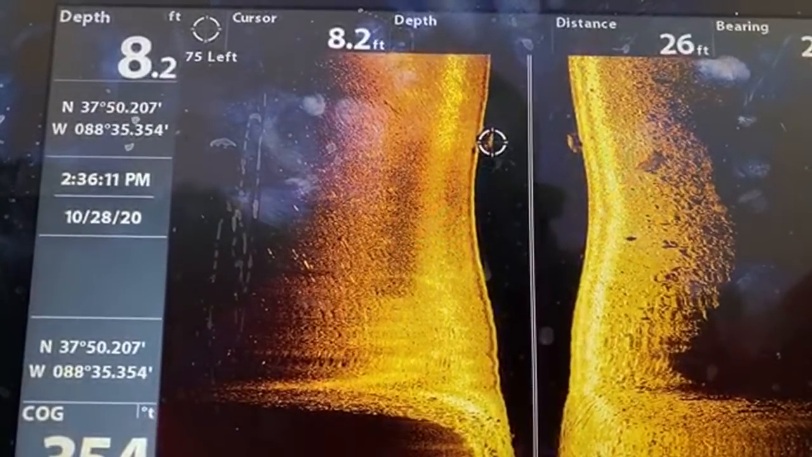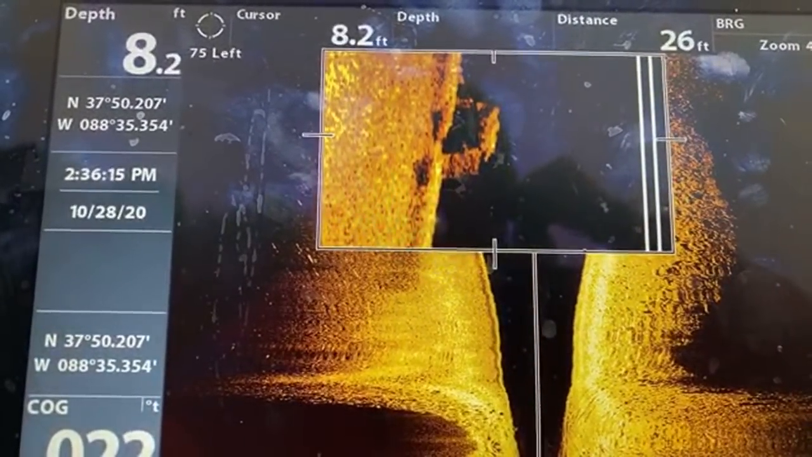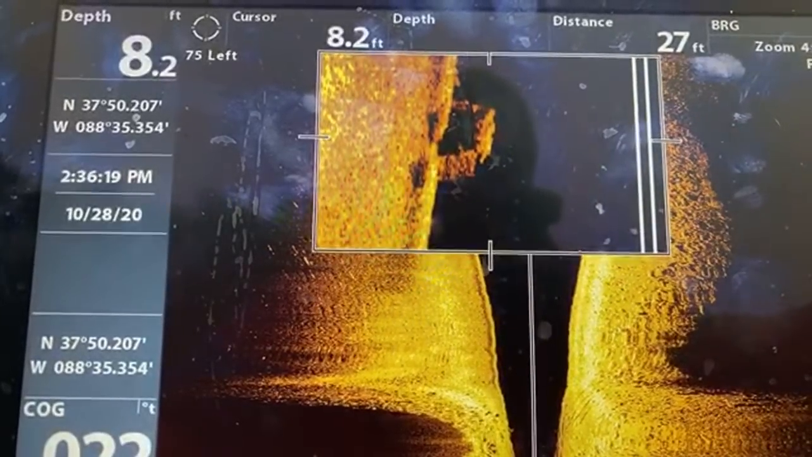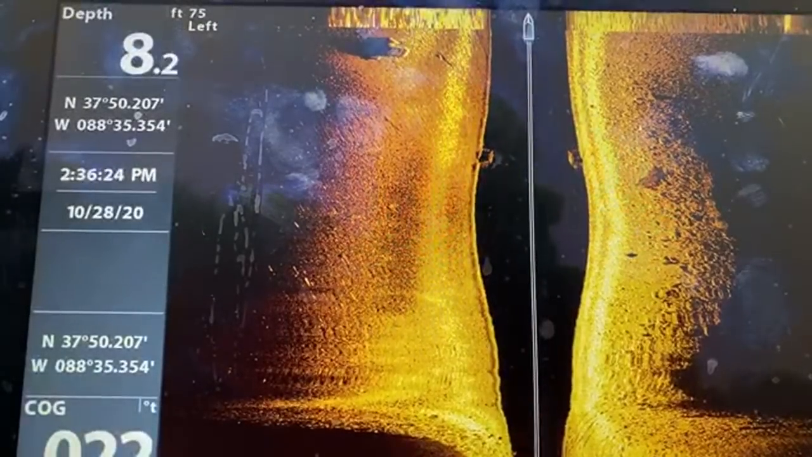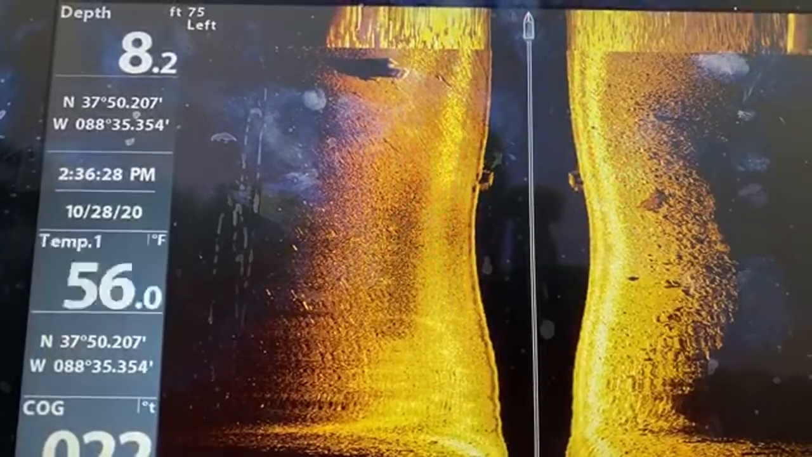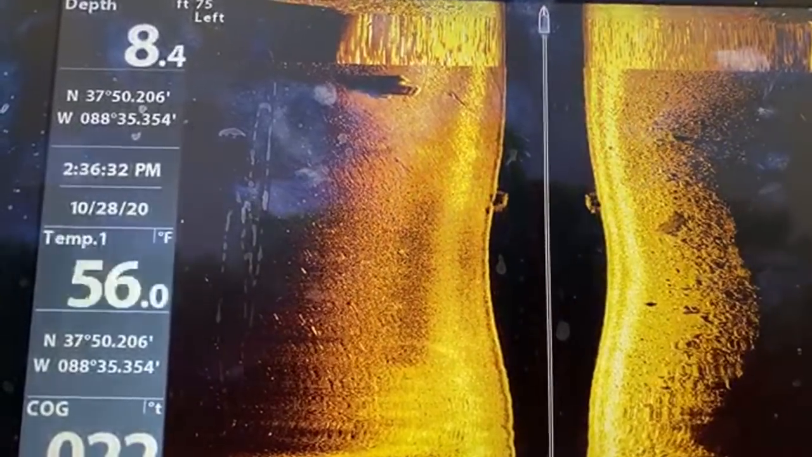Okay. Looks more like a rock to me. It's more like a rock. So we're gonna go over it at another different angle. I'm gonna go straight onto it from east to west. I'm sorry, from north to south.